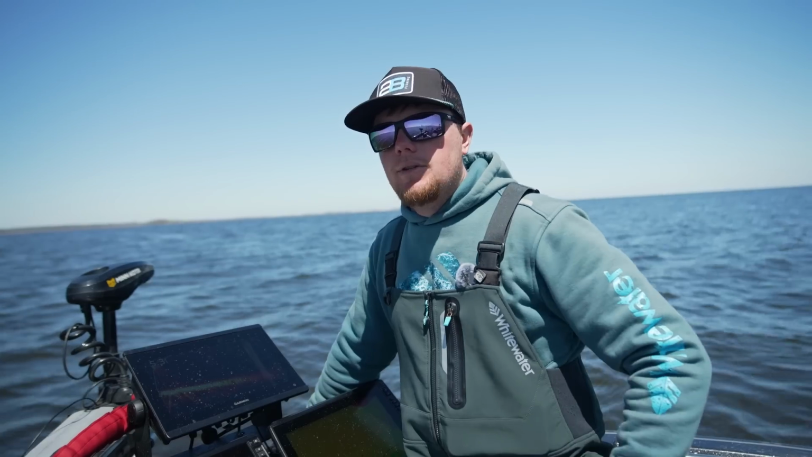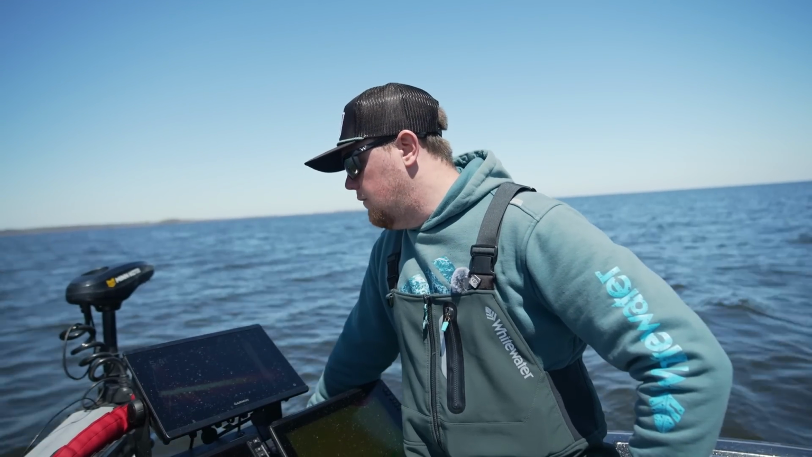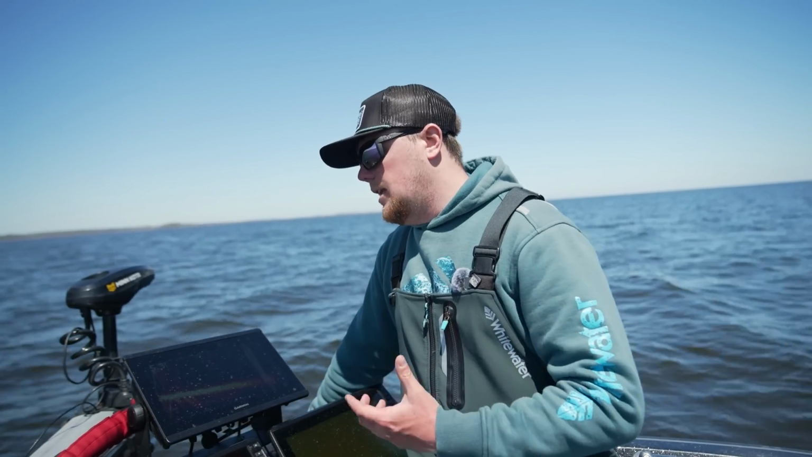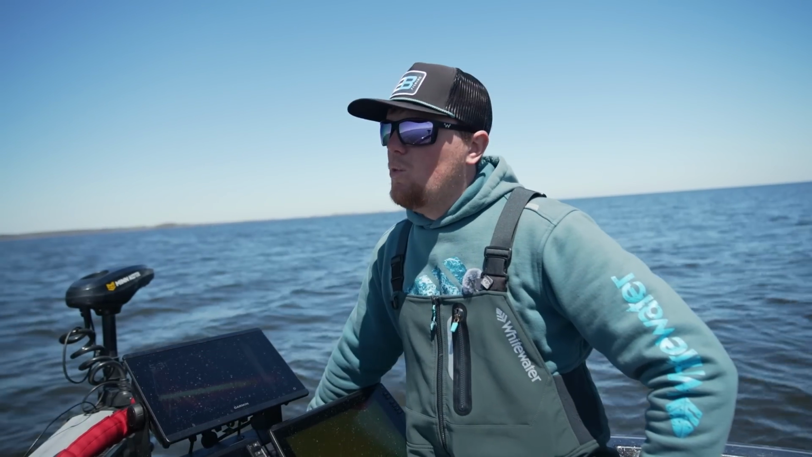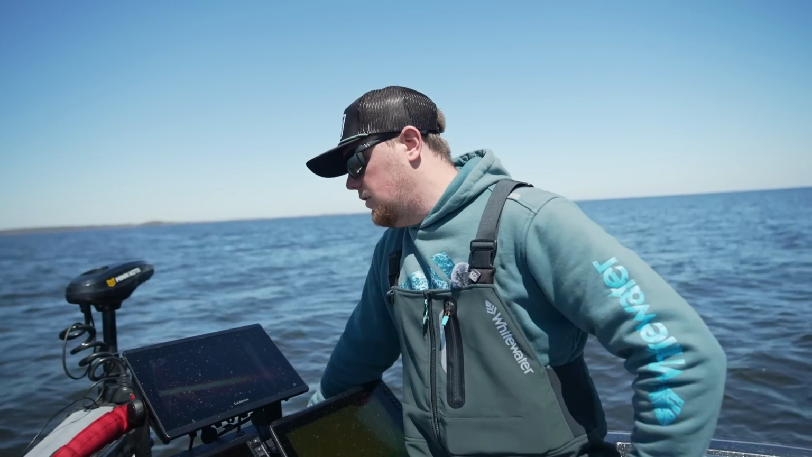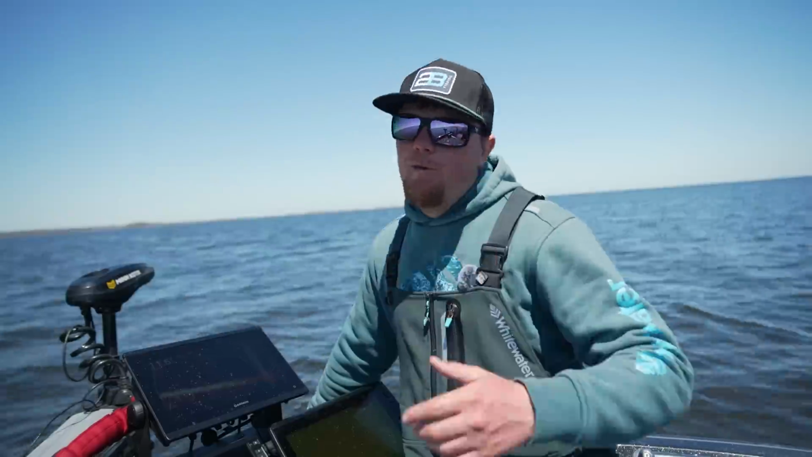So hopefully those tips there help give you a better understanding on what to be looking for when you're setting your Livescope up out of the box. A lot of times when these Livescopes are coming out of the box, they're pretty much ready to rock, but there are some things in here that you definitely want to adjust just to make your life just a little bit easier. So those are the settings that I'm running. That's what's working for me. Hopefully they work for you too.